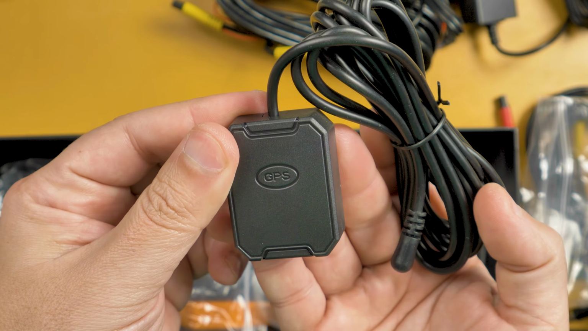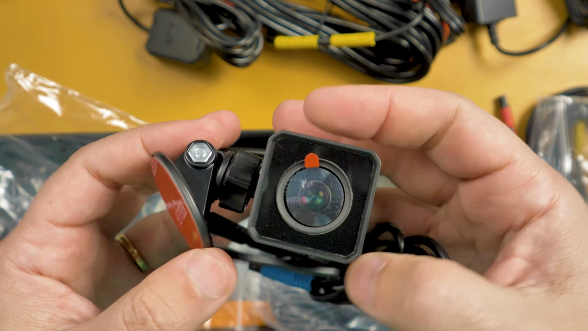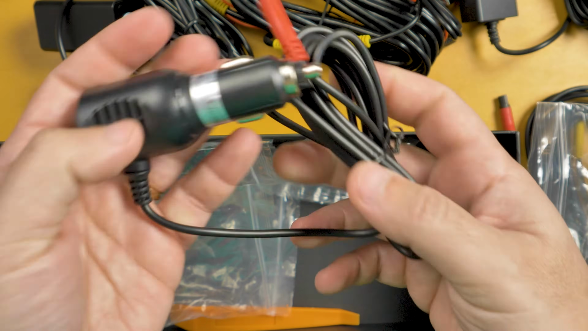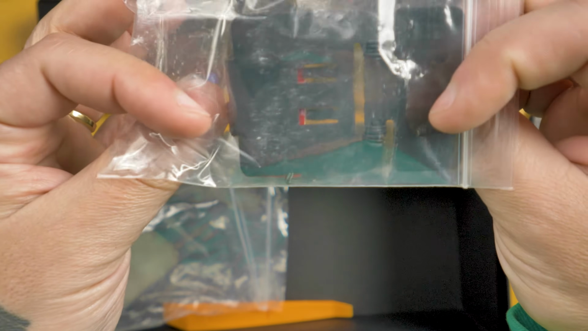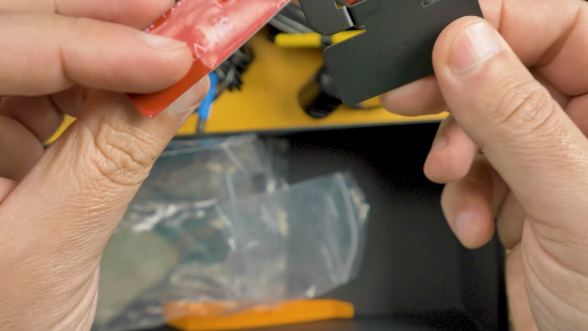You have the GPS module, the front camera, more on that later, a cleaning cloth, the mounting base for your screen, more on this later as well. You have also the cigarette lighter charger, a mount clip for the back camera, and a plastic crowbar, all included for you to hide your cables. Let's see each part in more detail next.